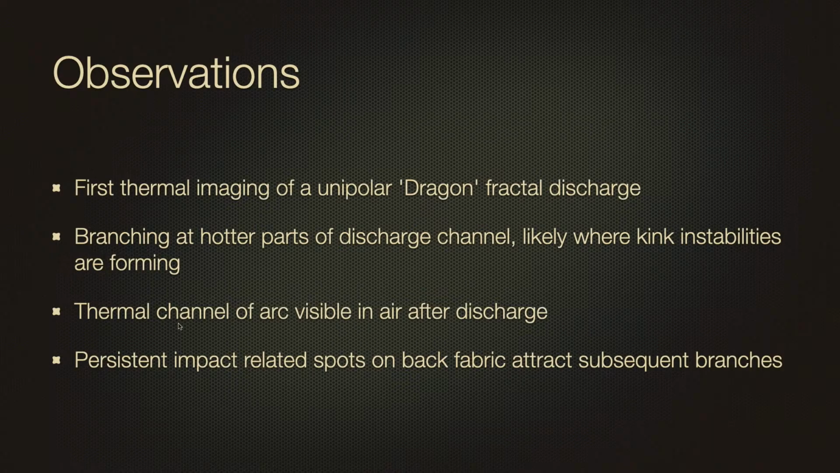The thermal channel of the arc is visible in the air after discharge, and we're going to be able to resolve this much better with potentially the PI 160, but definitely with the system that I have, the IC, with 25 frames a second. The persistent impact-related spots on black fabric attract subsequent branches. So this is all very exciting to me.